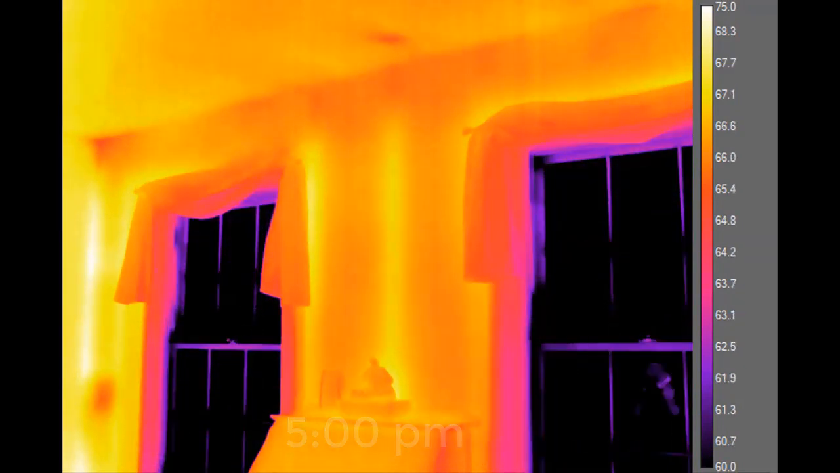By around 4 or 5 o'clock in the afternoon, the studs are now relatively warmer and the cavities cooler. Being that it's still colder outside, however, if one didn't consider the effects of the sun throughout the day, you run the risk of incorrectly saying the wall now appears to be uninsulated. So watch out for solar loading during your next building inspection.